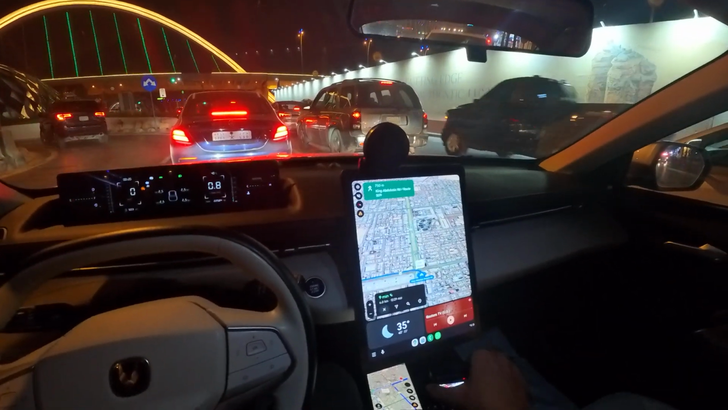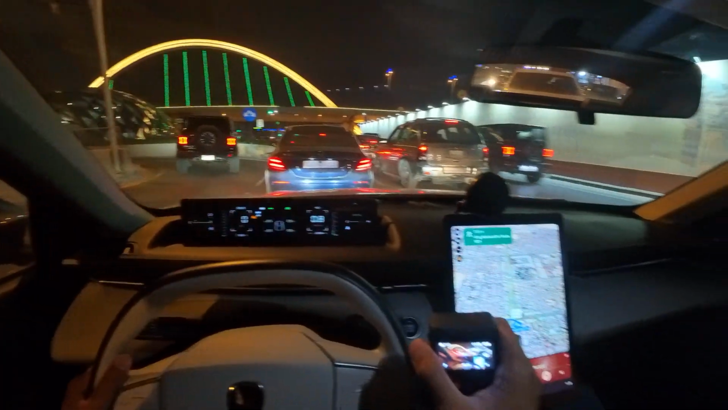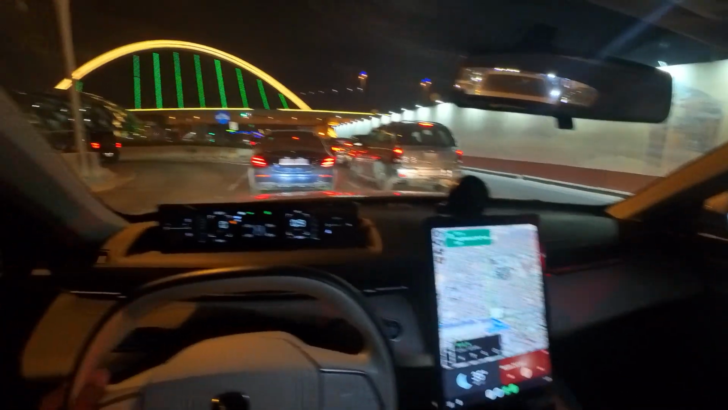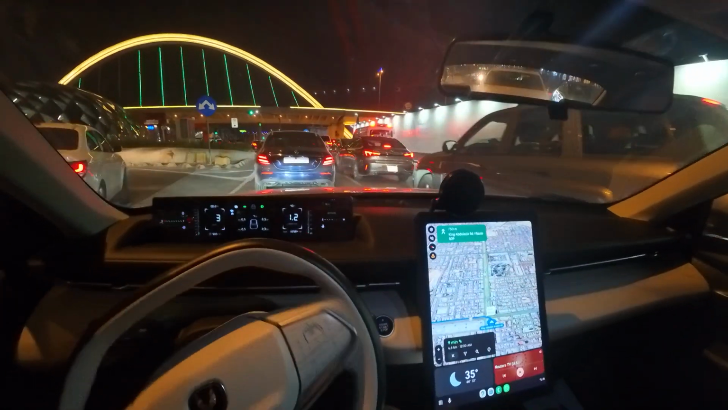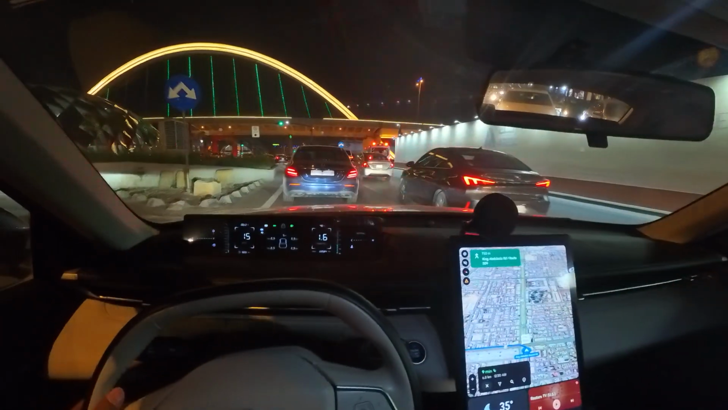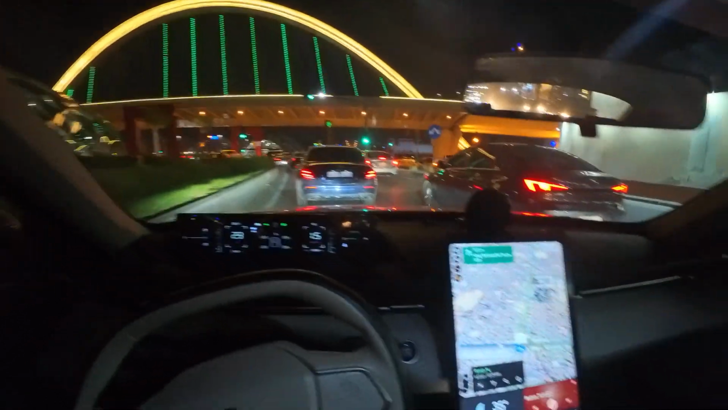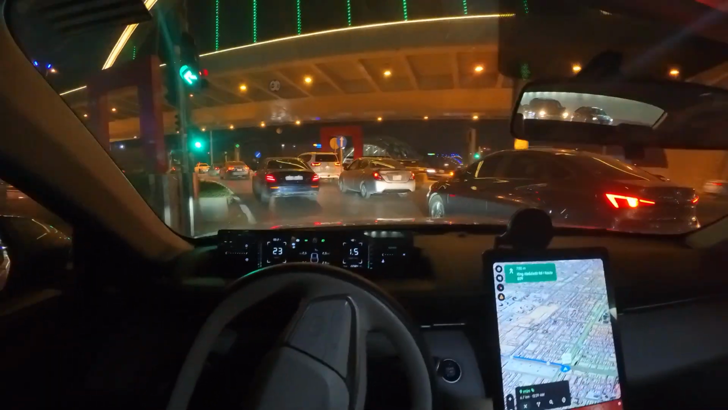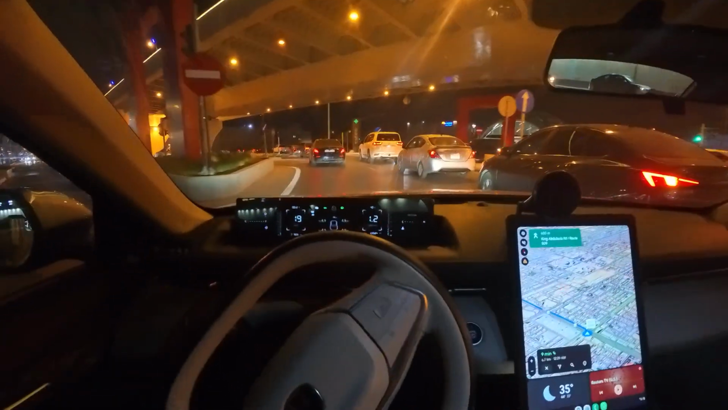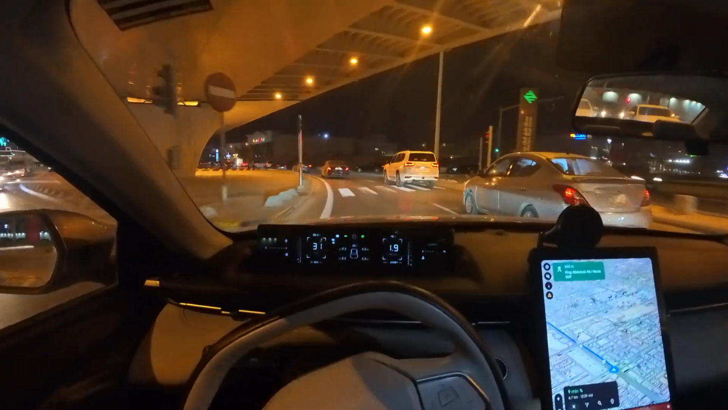Okay, let's see how the recording is going on. So this is what you people are seeing. Wonderful. Wow, this looks so fun. By the way, we have a green light, red light, green light. Okay, let's go. Let me know if you are interested in seeing the POV drives of other vehicles as well. This will be so much fun actually. Oh, nice. I really like it.